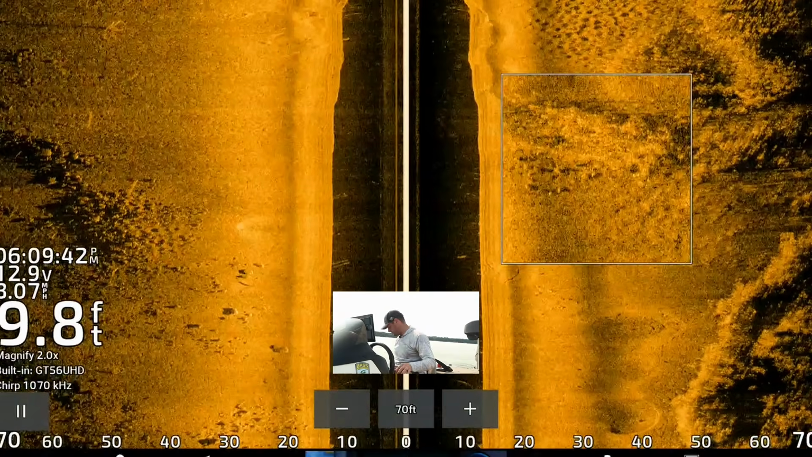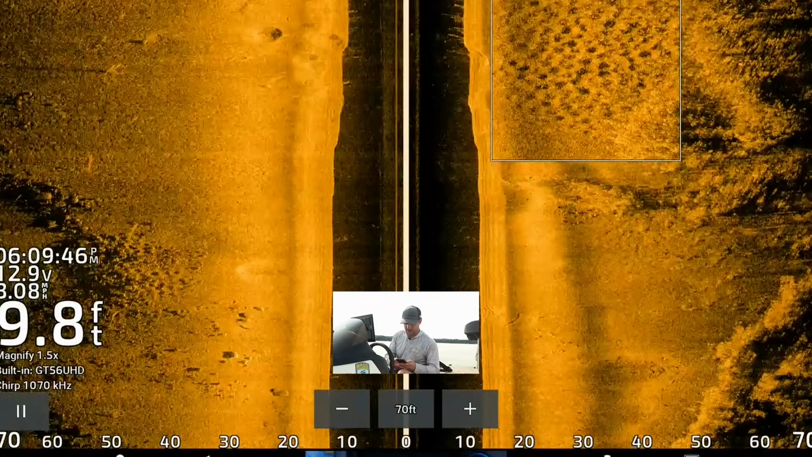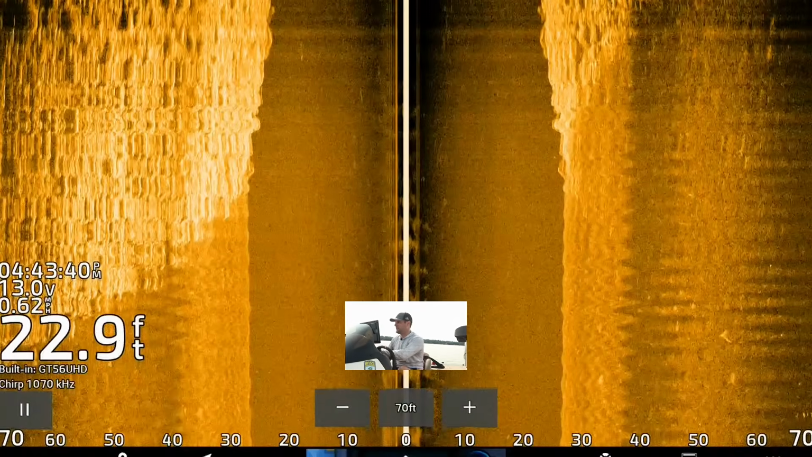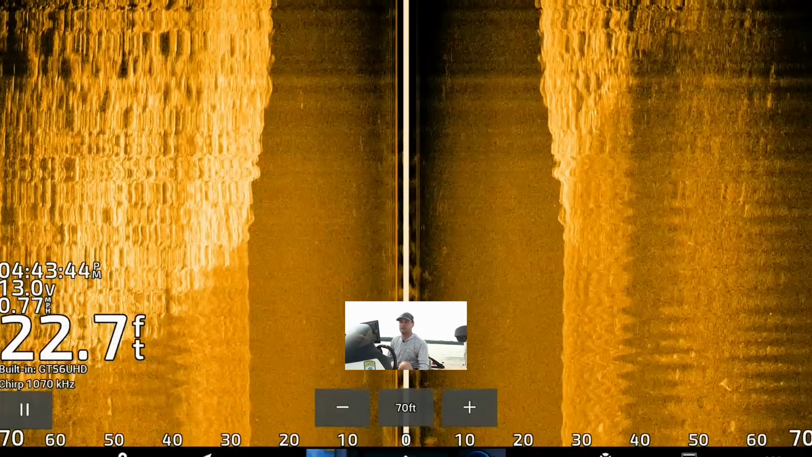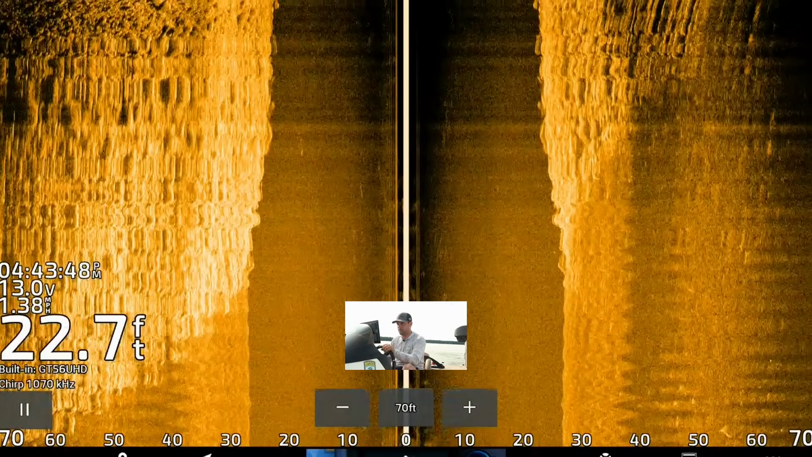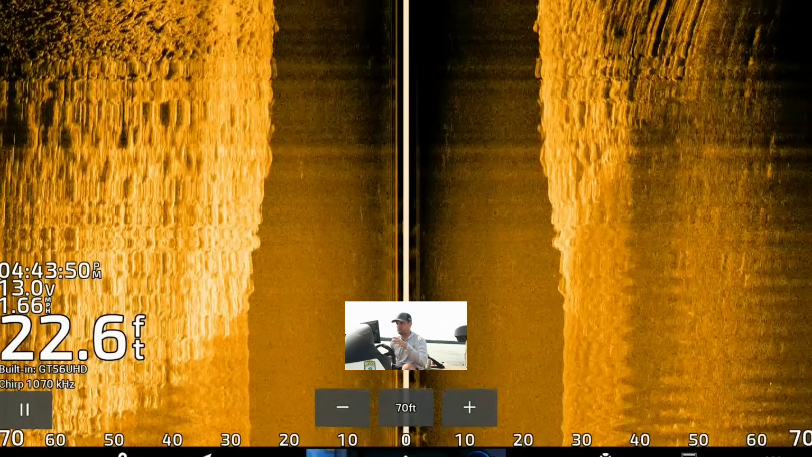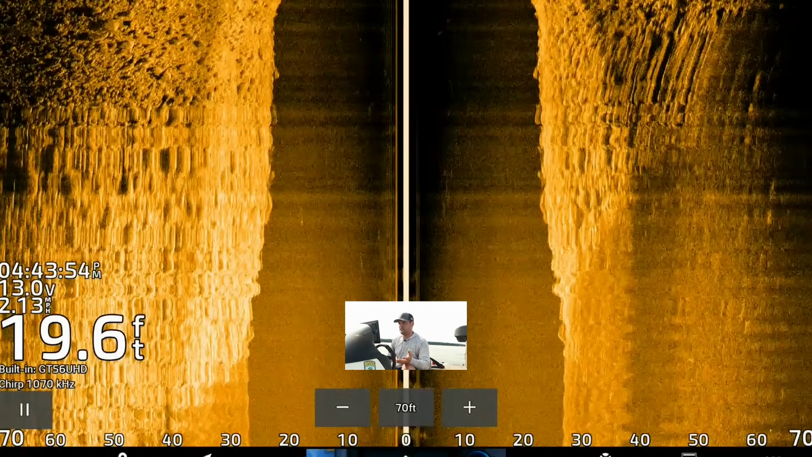I'm actually coming over some brush piles right now. I want to make sure I can record the screen for you. Okay, so these are some brush piles that I marked. I haven't been on this lake in almost a year, but there are some brush piles up on this point. It's a mixture of rock and kind of sand. We're going to be fishing probably 15 to 20 feet of water.